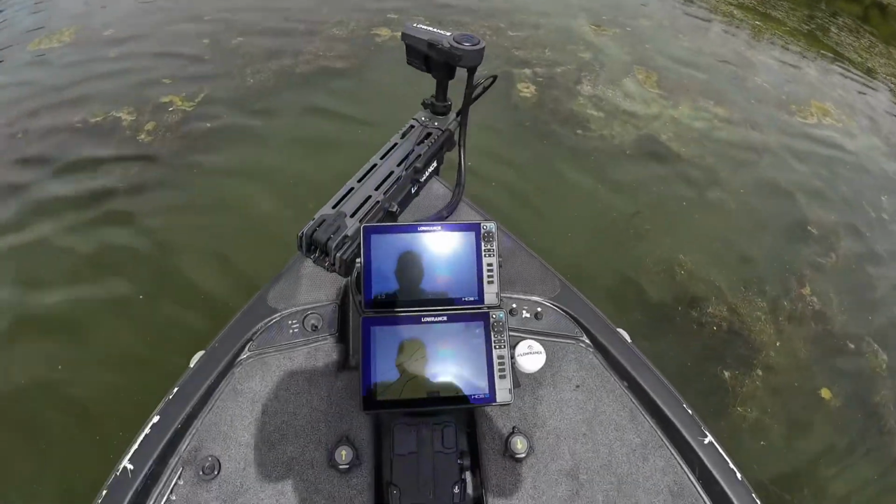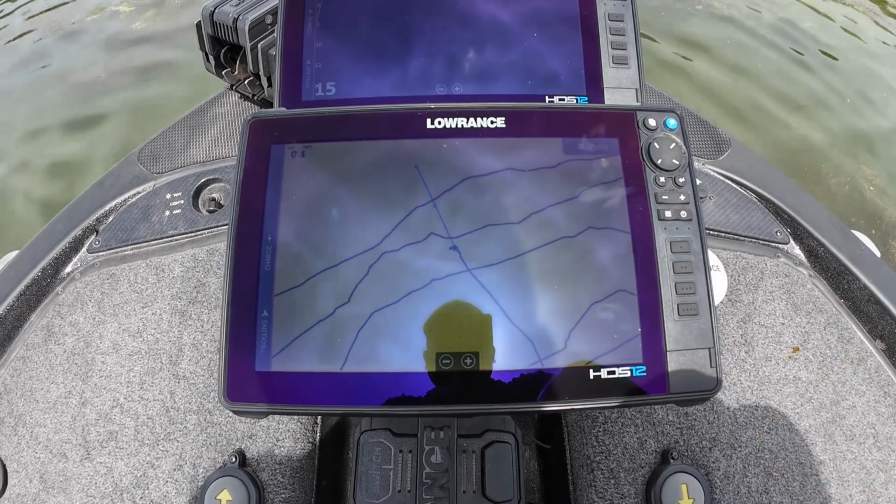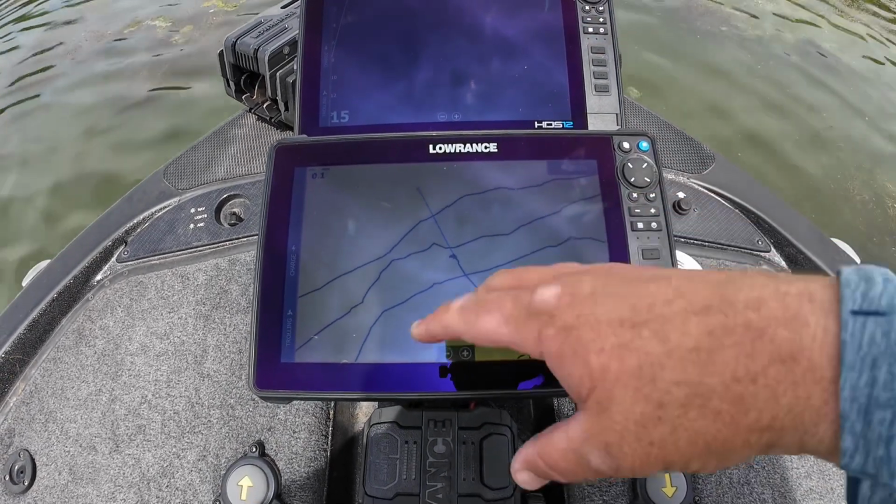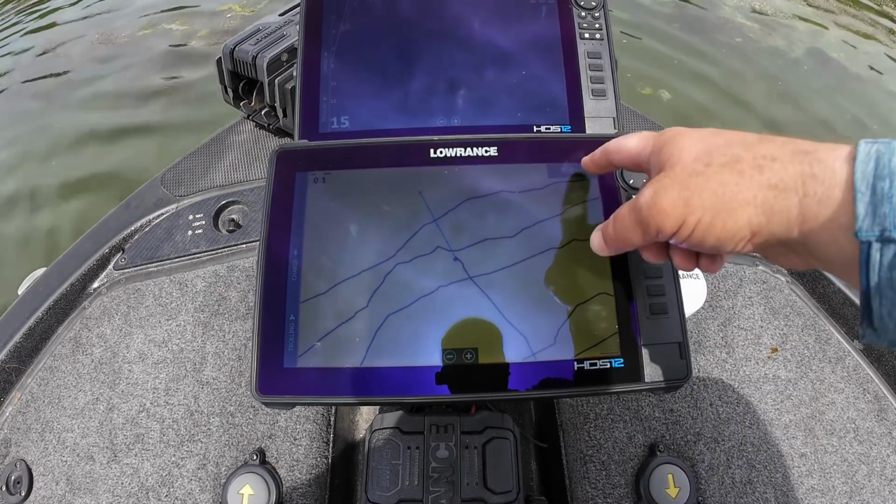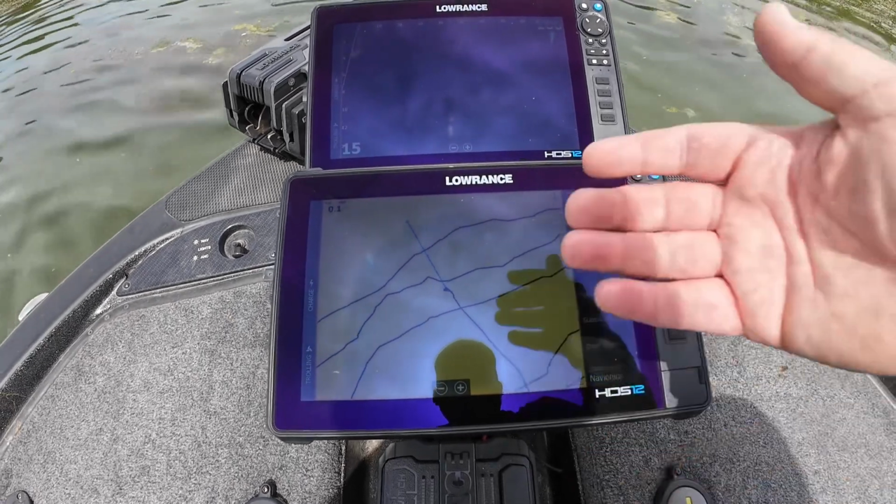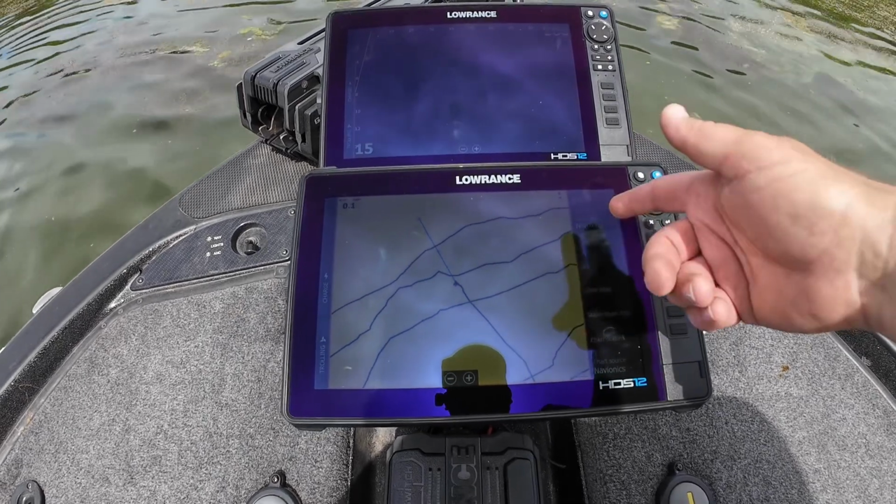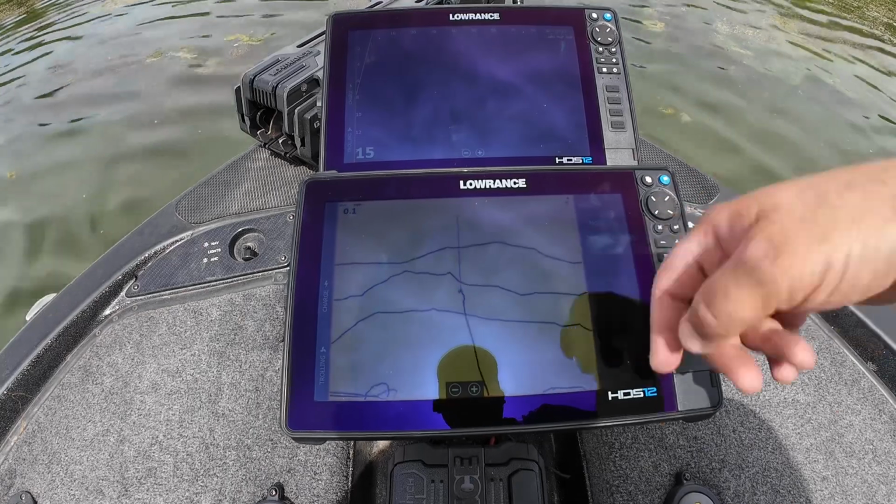So the very first one, this one's going to be controversial. This is going to be one that not everybody agrees with my choice in settings, but essentially has to do with your chart, your mapping, okay? And essentially that is the orientation. All right, when you get your unit, you want to set it to an orientation that is what you like. So essentially there's 3 options, but there's 2 general options. You've got north up or you've got heading up.